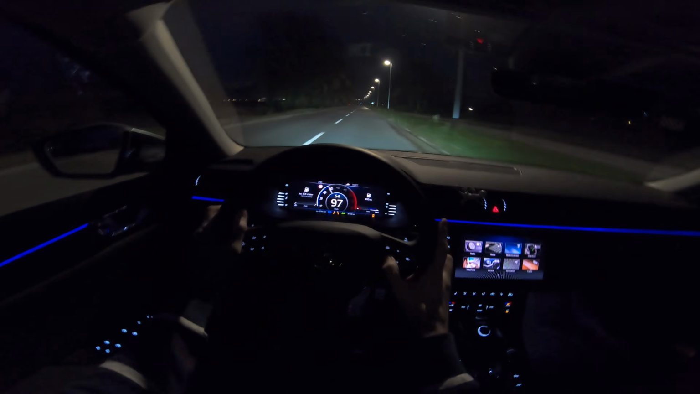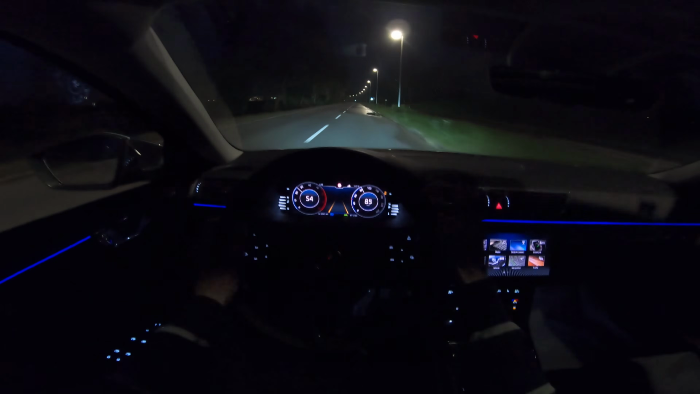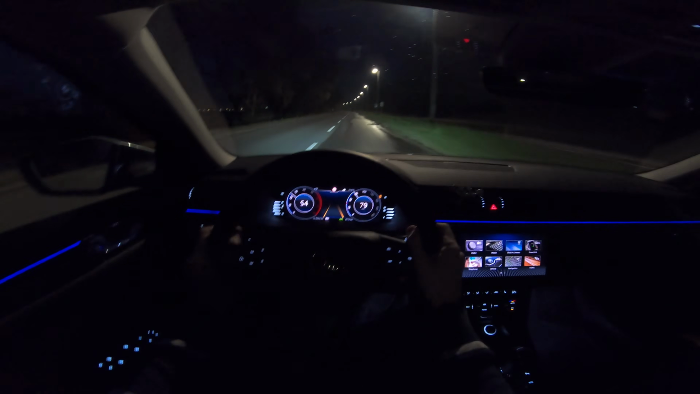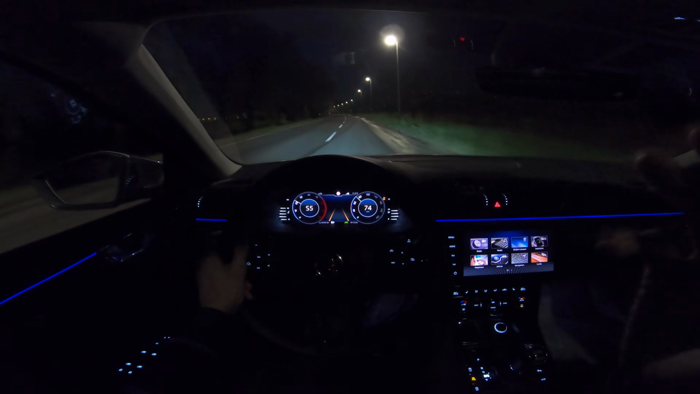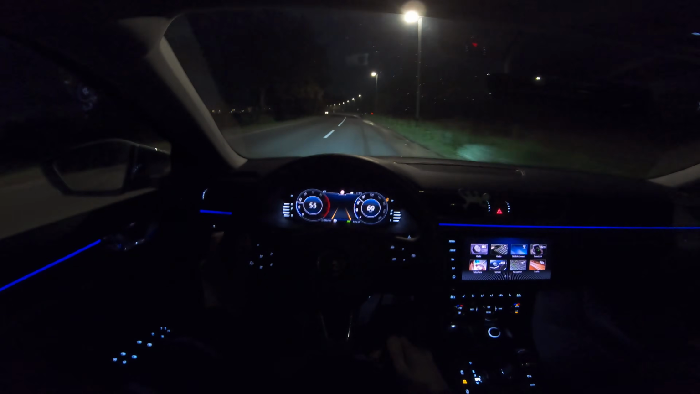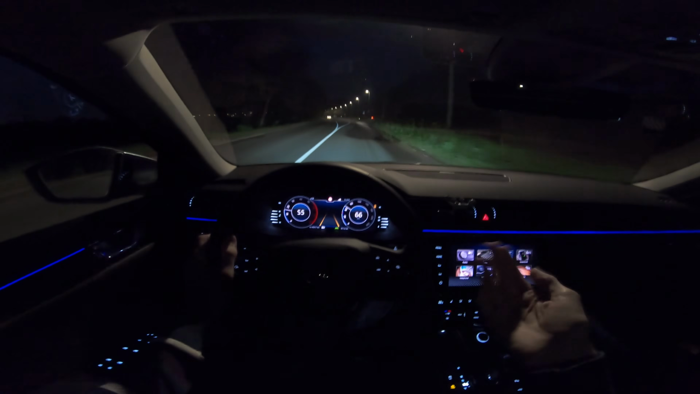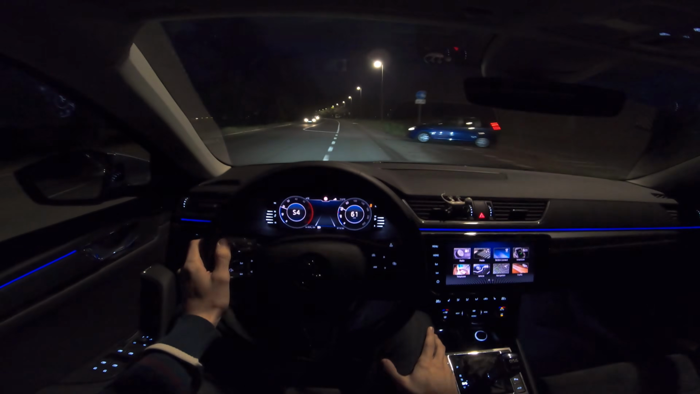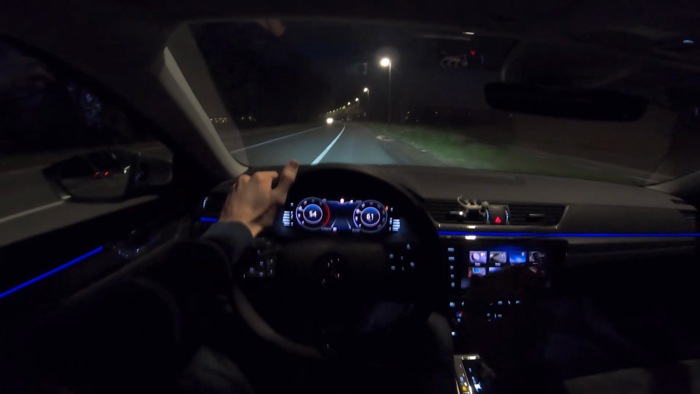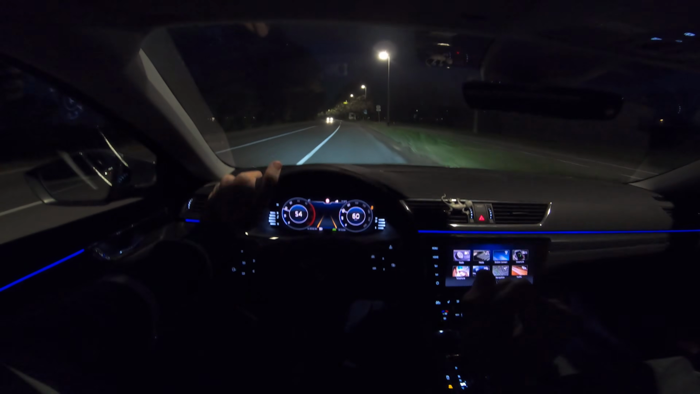I'm gonna lower my speed, of course. I'm not gonna drive like a maniac. Always stay safe on the road, drive safely, consider others, be responsible. So this is just a test, so that's why sometimes I'm going to push it, but I'm going to keep it to the speed limits mostly. There's a 10% tolerance in Croatia, so have that in mind.